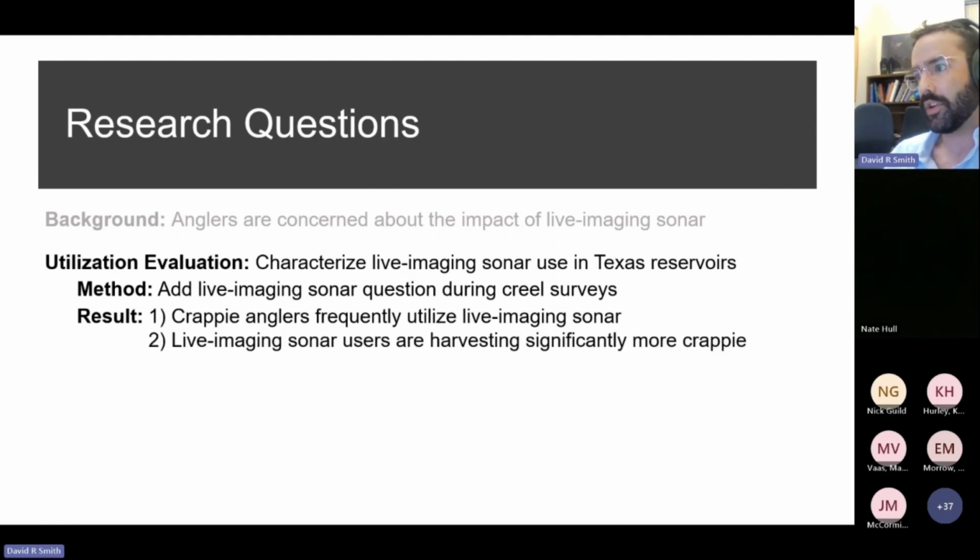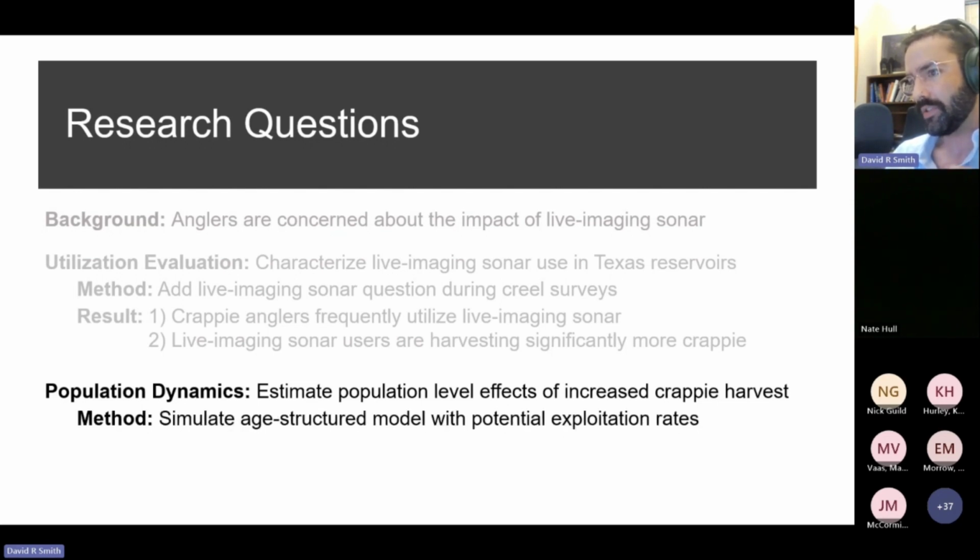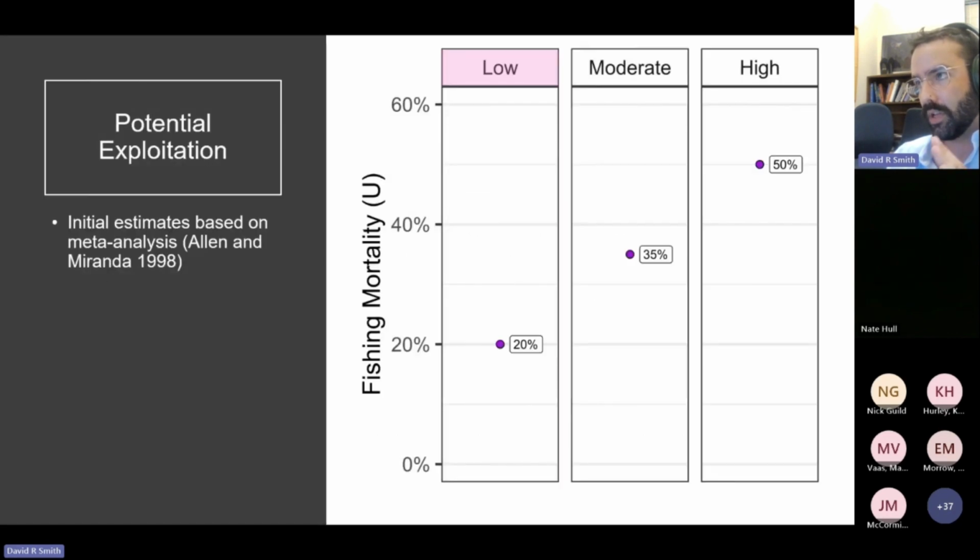So the results of our creel survey show that crappie anglers in Texas frequently utilize live imaging sonar, and the anglers that are using live imaging sonar are harvesting crappie at significantly higher rates than the non-users. We want to take things one step further and estimate population level effects relative to this increased crappie harvest. And the way we did that is through simulating an age-structured model with potential exploitation rates, which we derived from the harvest differences between users and non-users.